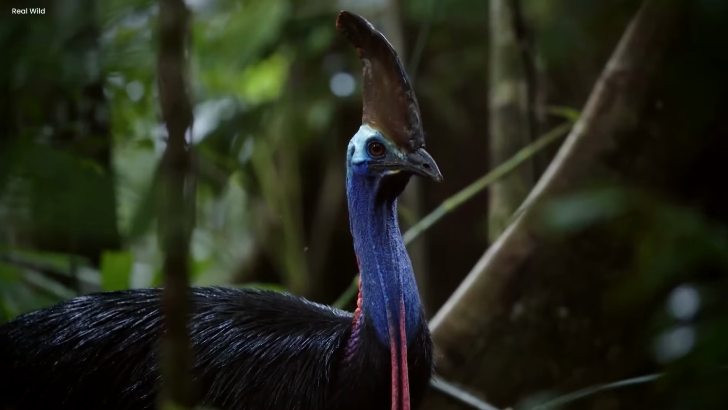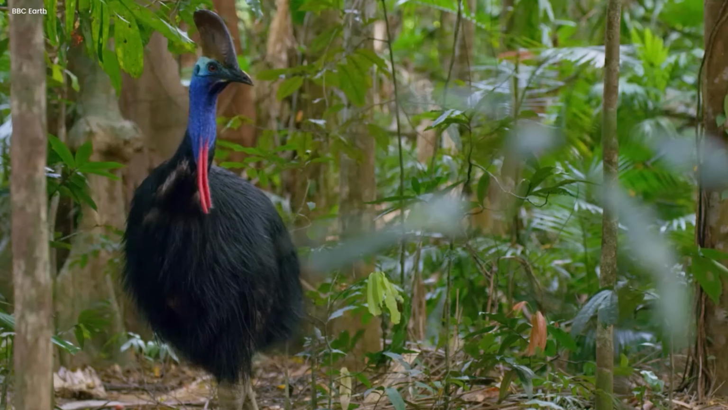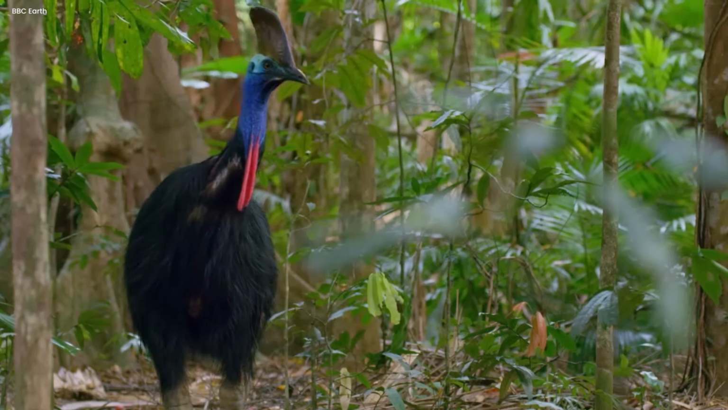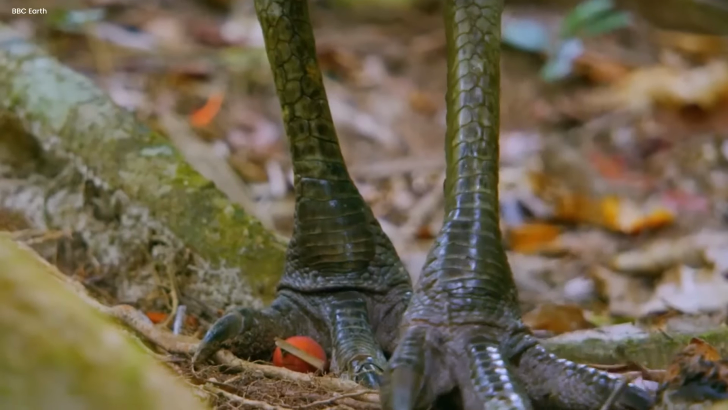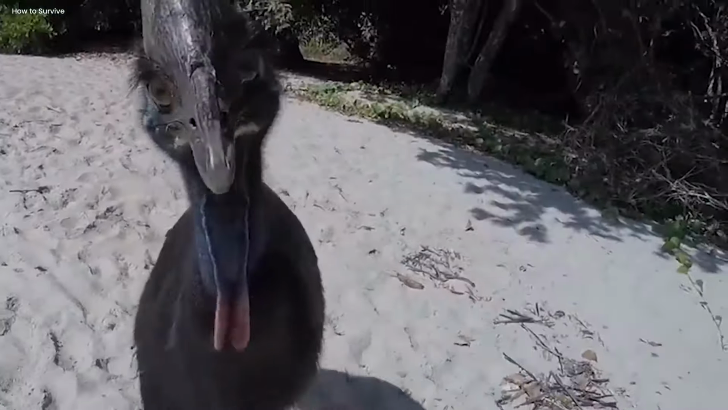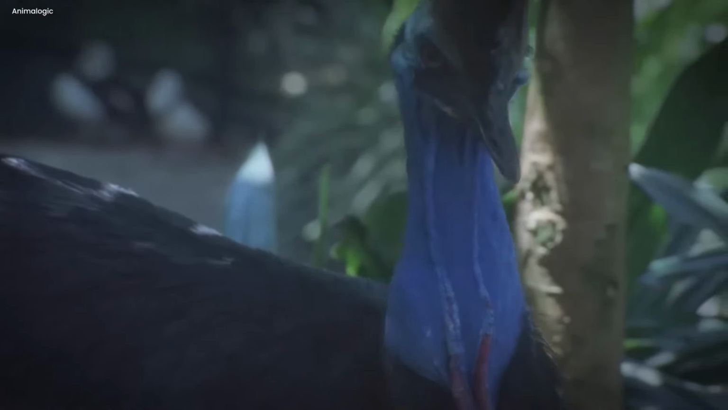The cassowary. Cassowaries, like dinosaurs, have been around for about 60 million years. These big, colorful birds walk on two legs and have a large, bony crest on their heads. Their feet have sharp, dagger-like claws. People consider them very dangerous, and they're known for attacking and even killing humans. That's why they're often called modern-day dinosaurs.